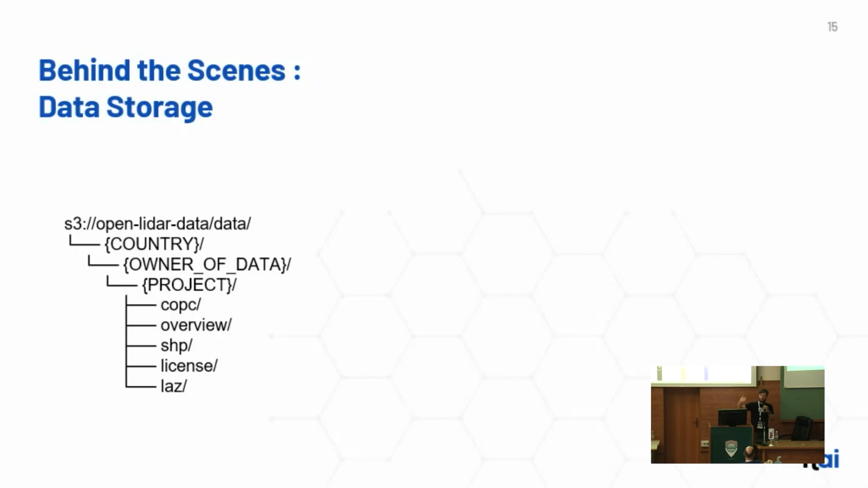And then, because we have multiple acquisitions each year, we have then the project or scanning name folders. And now we are at the last layer of the folder structure. So first we have the COPC folder, where all the point clouds are converted to COPC. Then we have the overview folder.